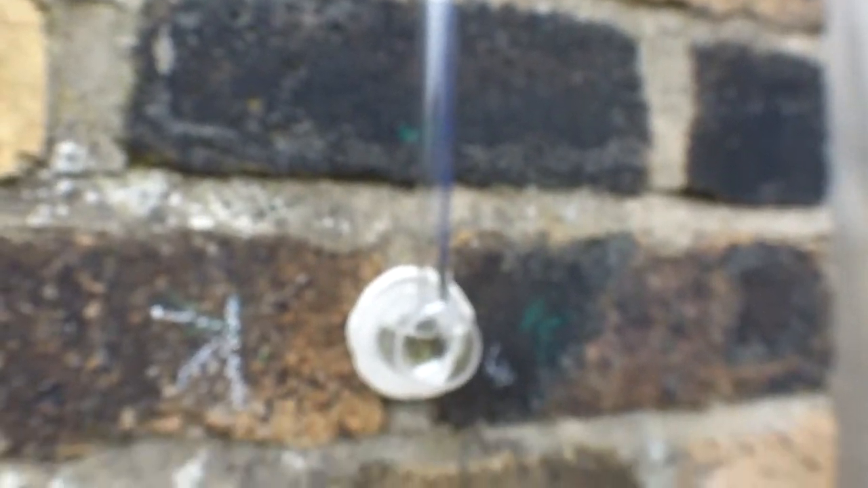So we need to put a bit more on the mortar joint, which is something to consider once we start to apply it to the gable end. Having said that, we probably won't have to in this case, because the rest of the brickwork to the gable end, which is up there, I'll switch back out of macro mode.